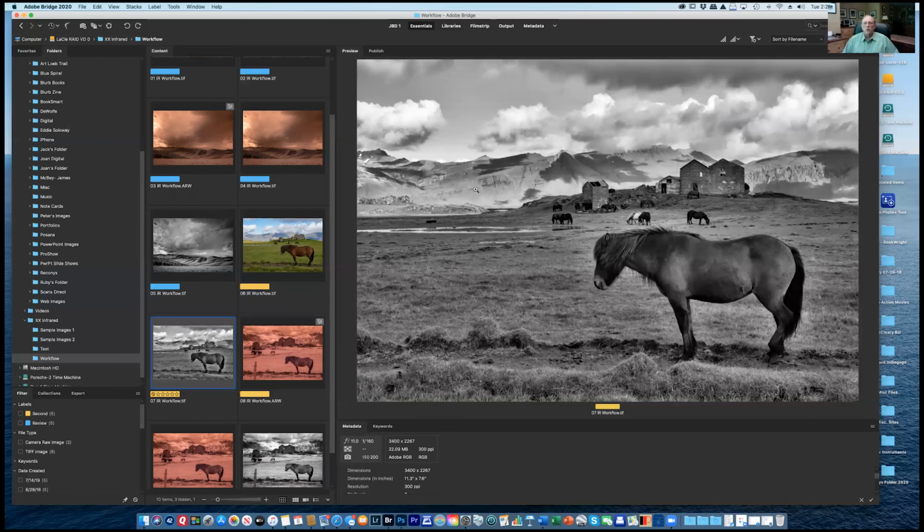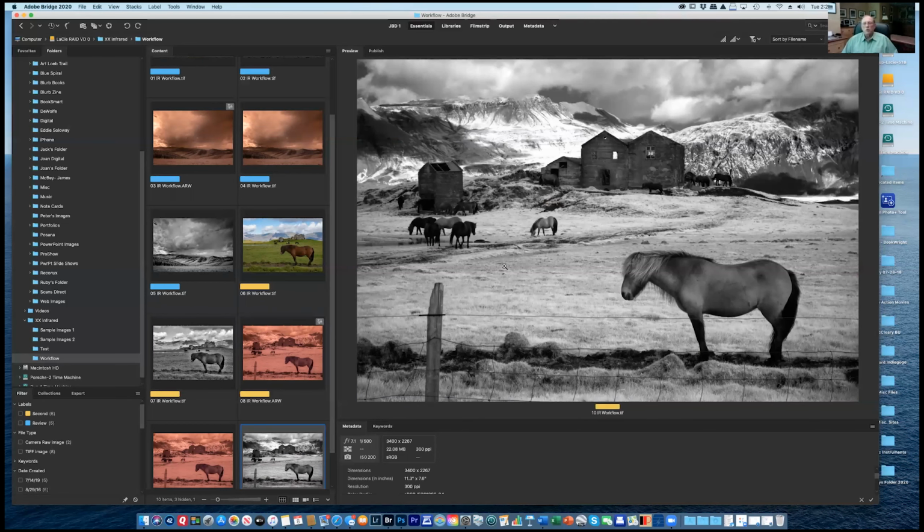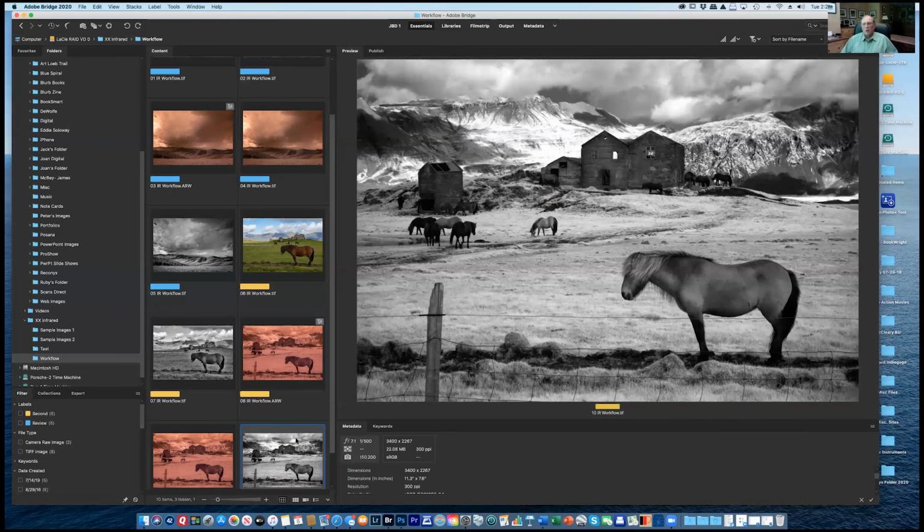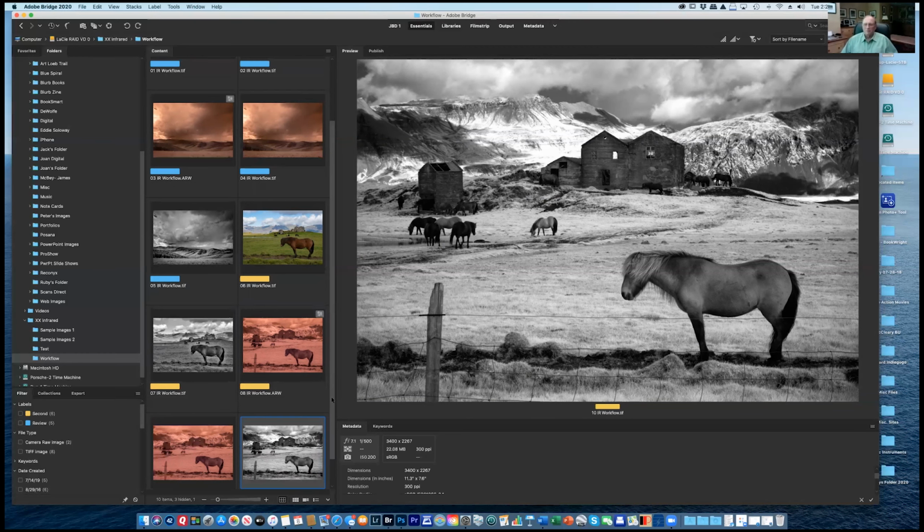Yeah. All this green stuff is going to show up white. Other things show up white as well. Well, it's such a different image, and the horse almost looks as if it's sort of cut out into the background or into the scene. Yeah, and you can see the fence, obviously. Yeah. Okay. Wow.